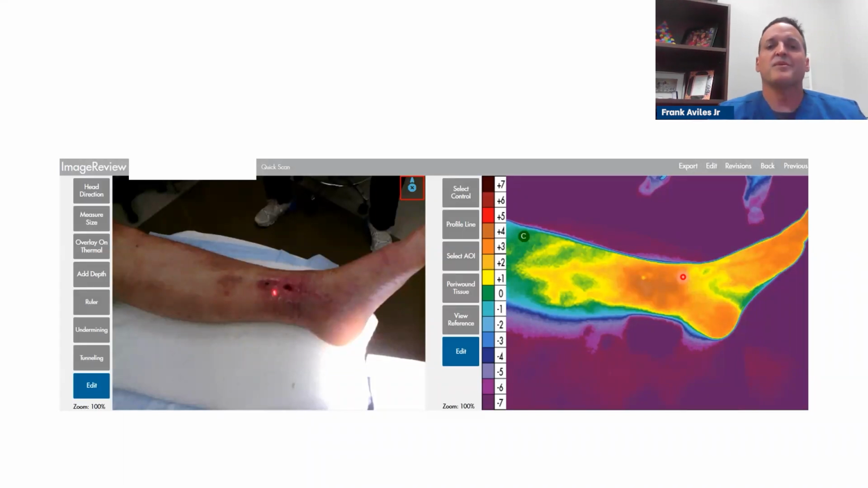And so when we talk about what lies beneath the skin, I need to explain just a little bit more of why thermography can help you. Because a lot of people think that I'm able to see beneath the skin, but I'm going to explain what thermography does in just a minute.